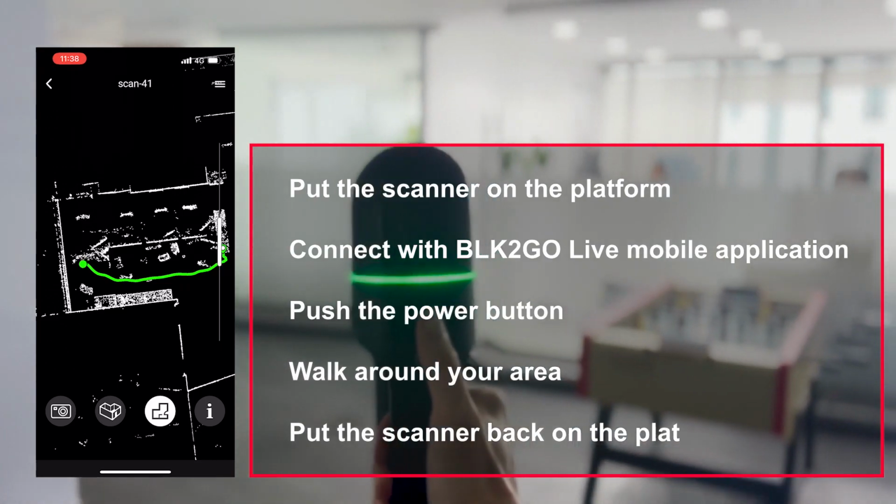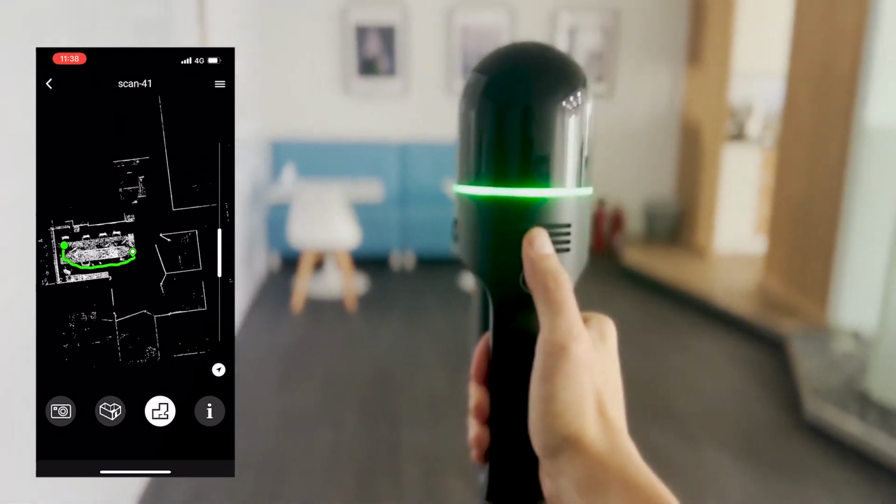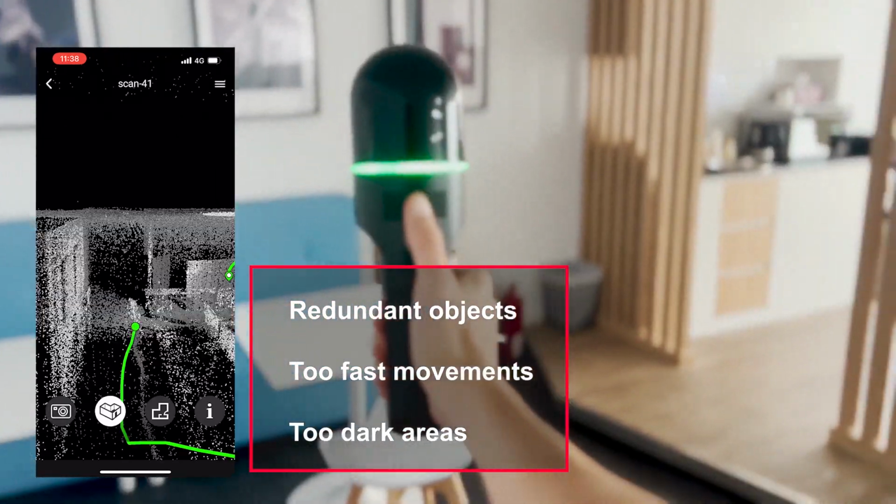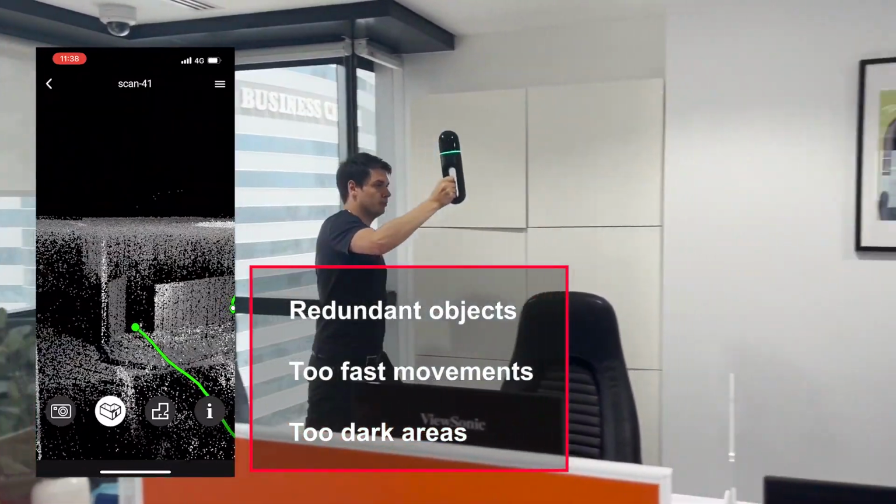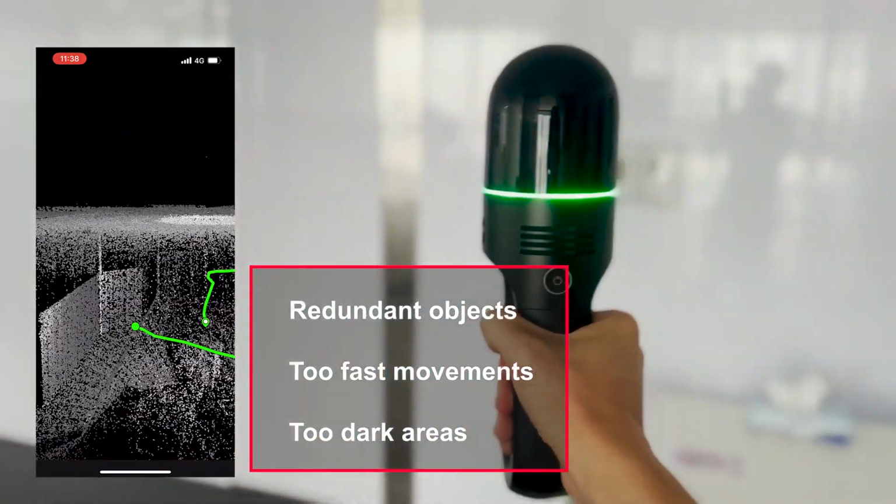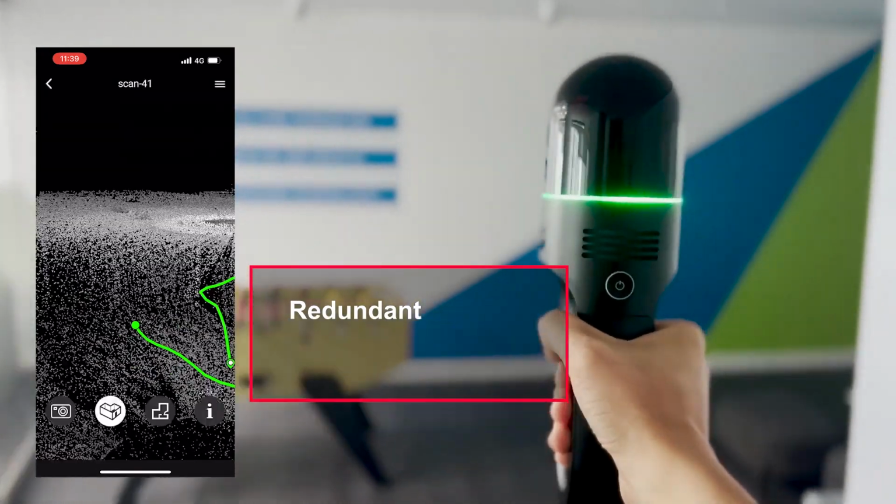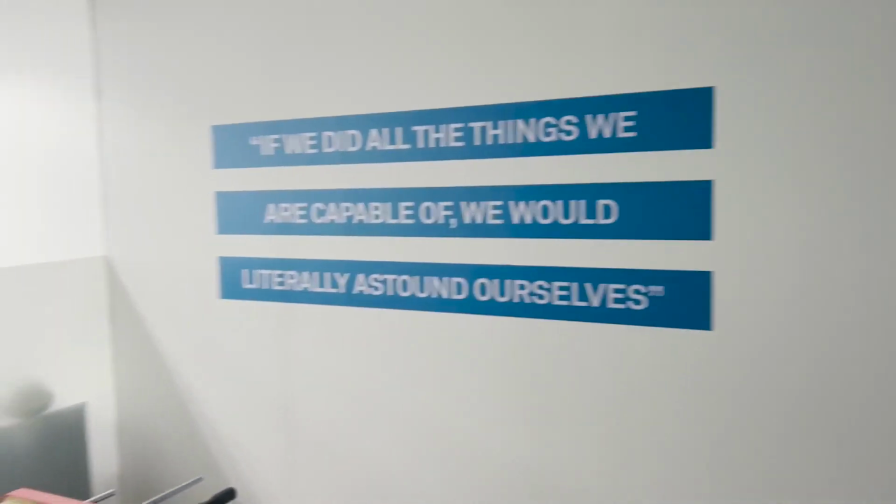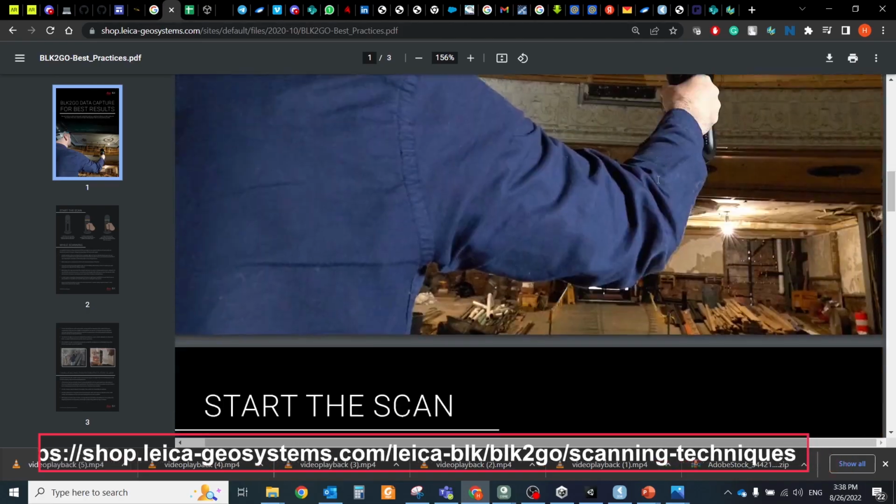Keep in mind that the Immersal SDK uses images to extract features, so be sure the pictures will be good. Avoid these issues: redundant objects, your face in the picture, another person walking with you, parts of a vehicle if you use it for the movement. Avoid too fast movements, as pictures could look blurred. Avoid too dark areas, as there could be not enough data to extract features. Generally, it's a basic recommendation for scanning also, because for the VIS requirements are almost the same. So you could use the below link to download the best practices guide for BLK2GO.